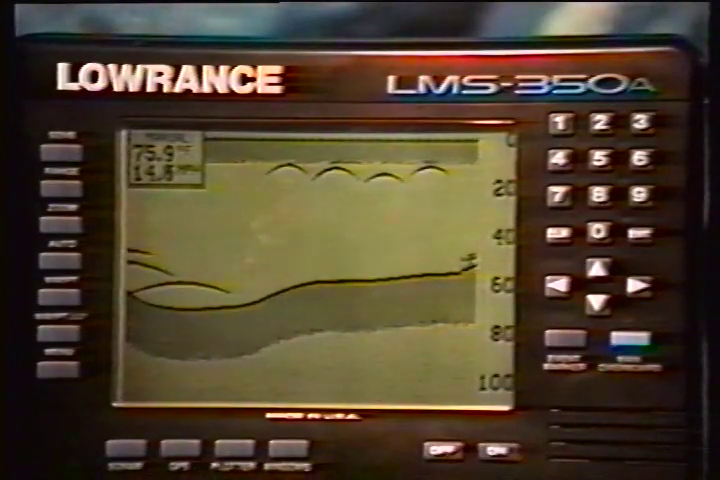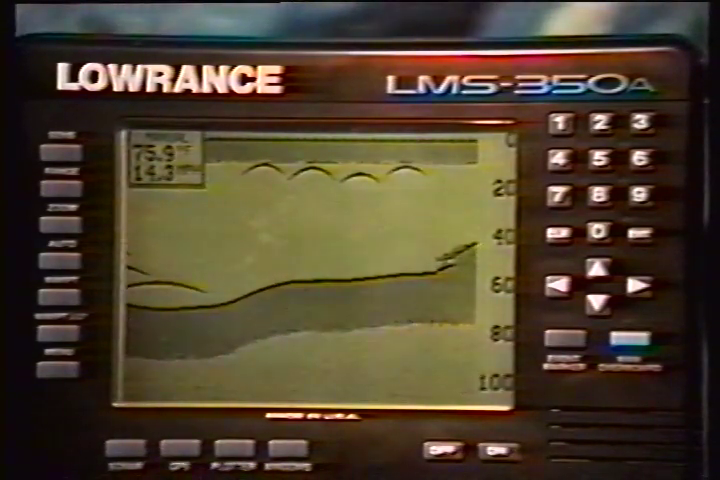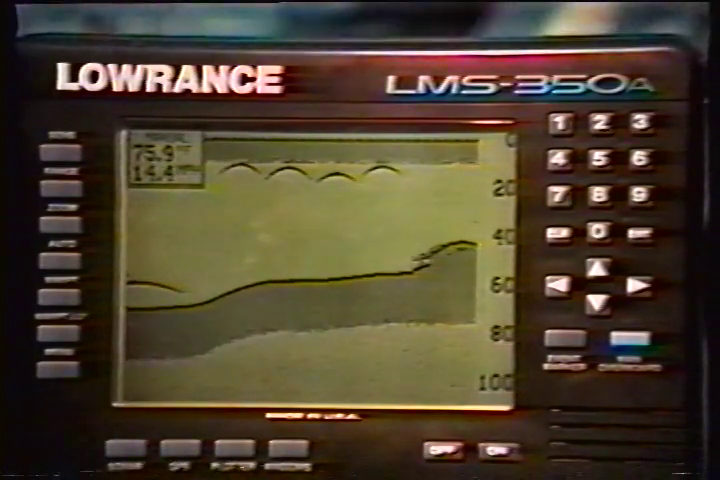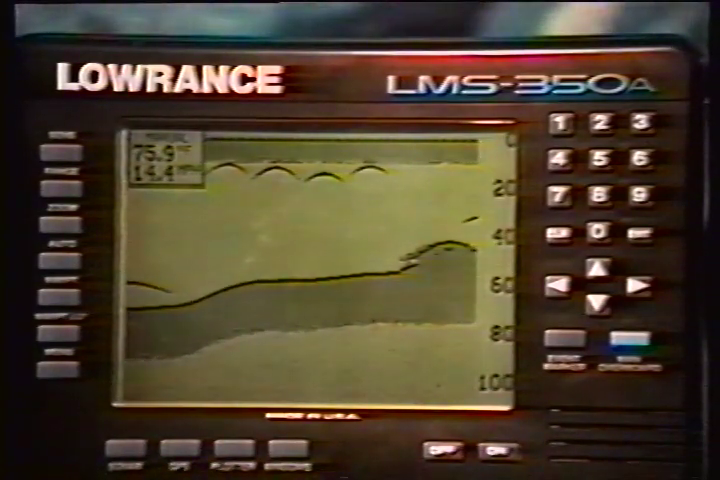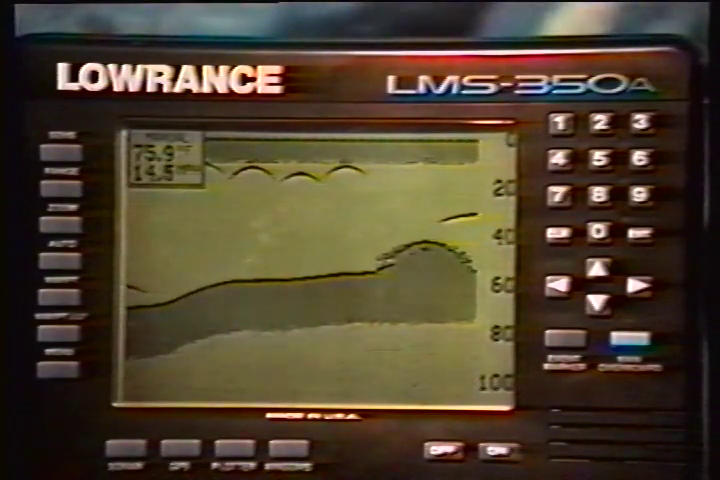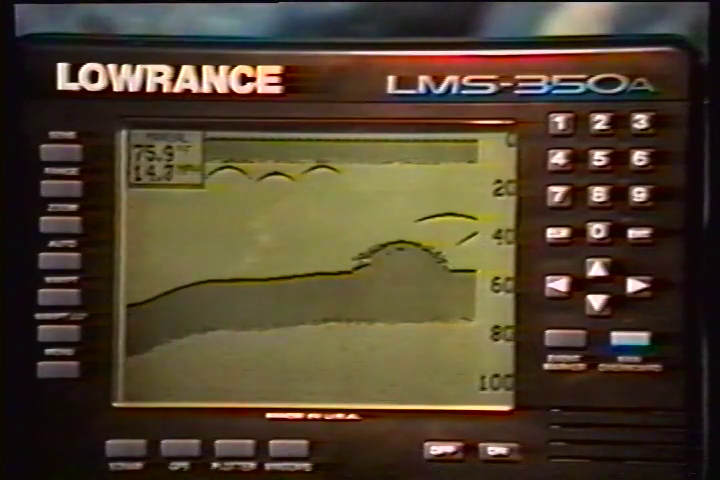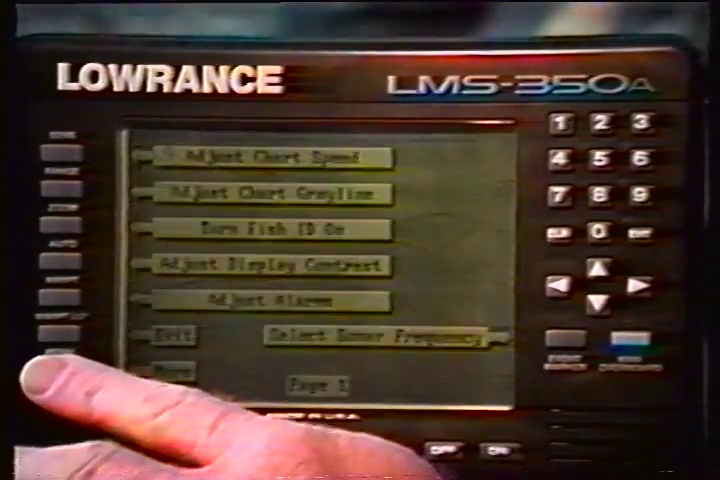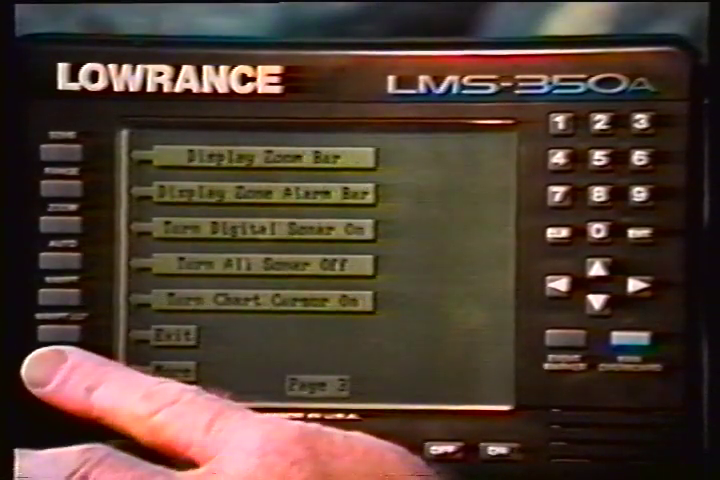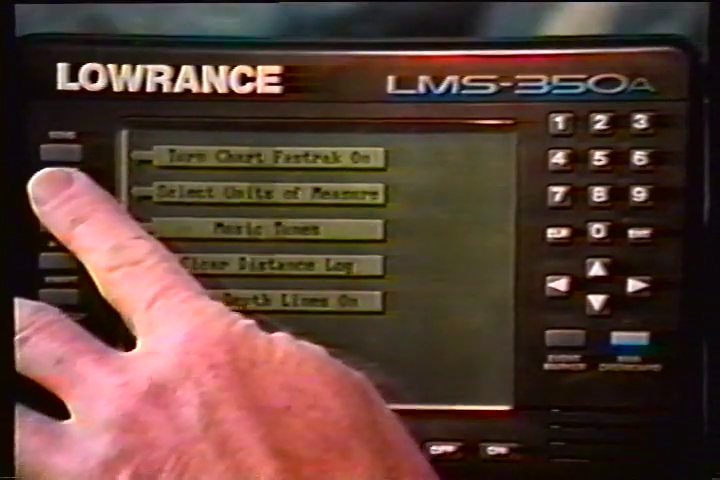The LMS 350A can display the water depth in feet, fathoms, or meters, surface water temperature in degrees Fahrenheit or Celsius, speed in statute miles per hour, kilometers per hour, or knots, and distance log in miles, kilometers, or nautical miles. To change the units of measure, press the menu key. Then press the key next to the More label until the fourth menu page appears. Now press the key adjacent to the Select Units of Measure label.